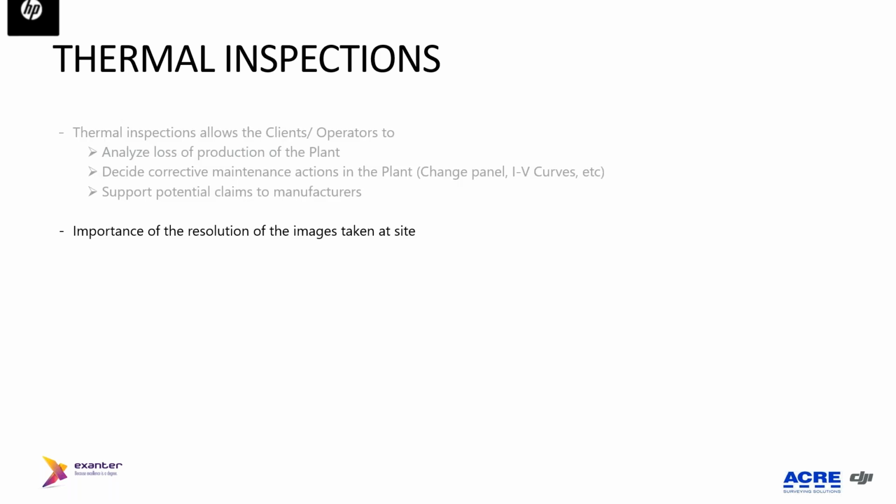warranty of the supplies. In this thermal inspection, the resolution of the images that you take at site is really important, because the resolution is probably one of the key factors for the later analysis of the image.